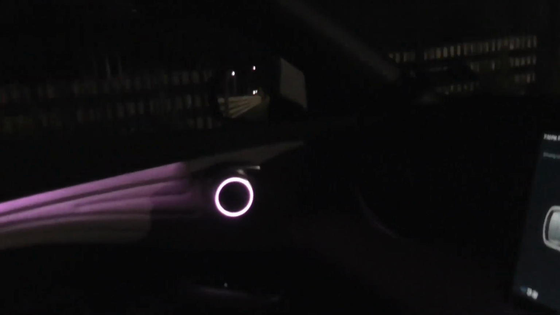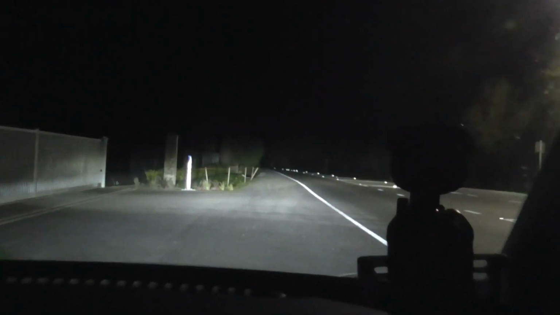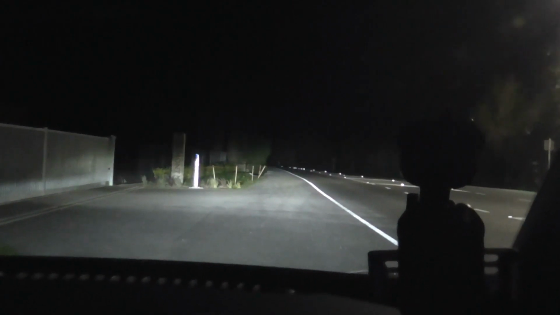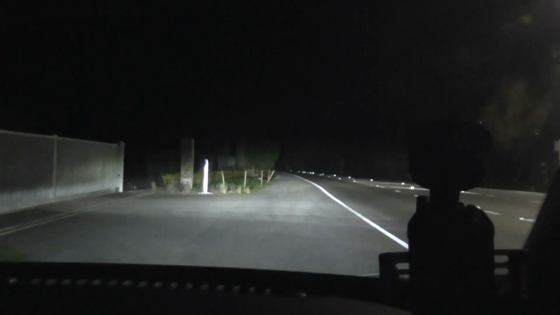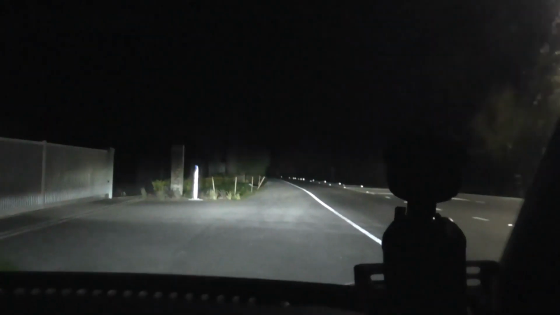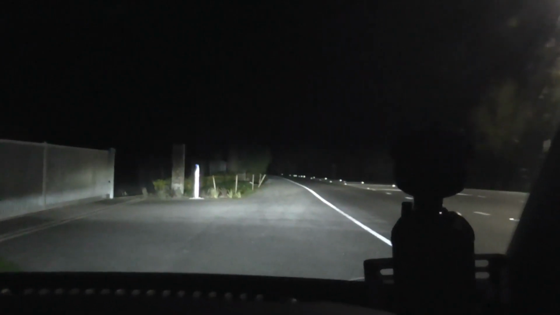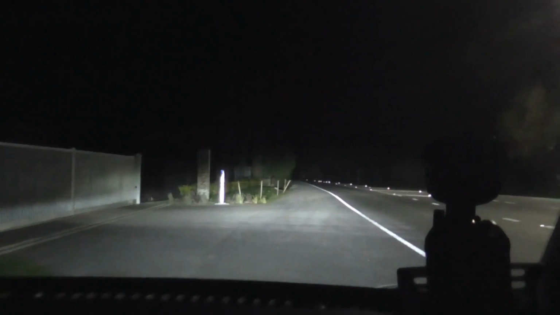Now I've got it set to auto headlights, so it should auto dip if a car comes. We'll just see how good the full beam is. It's the first time I've really tried the full beam. I know the dip lights work really well, so hopefully the full beam will go well, especially around corners. So here we go.